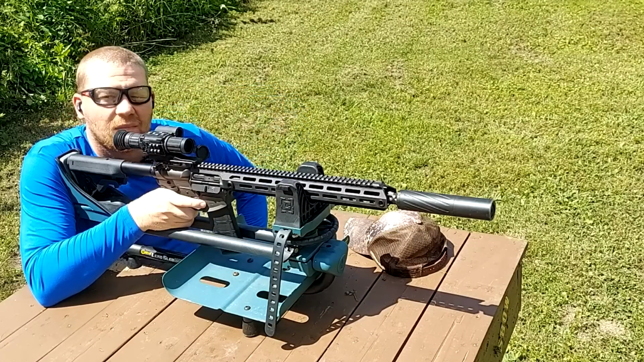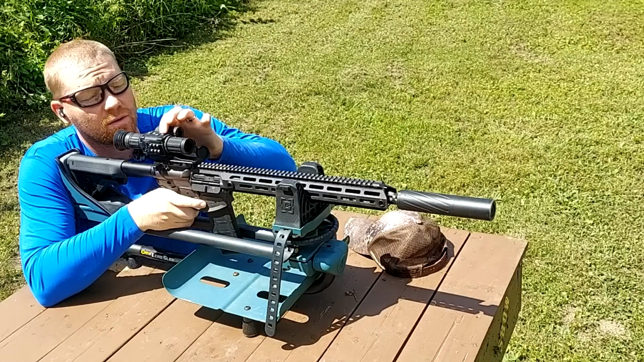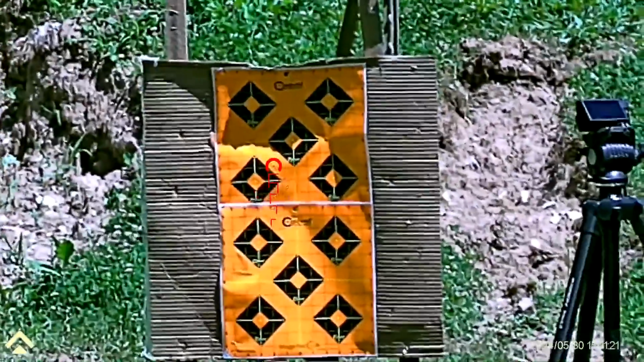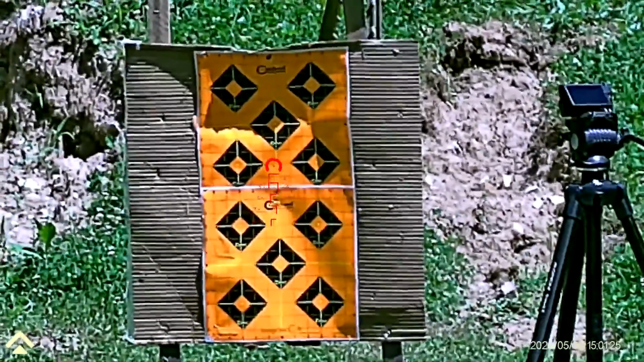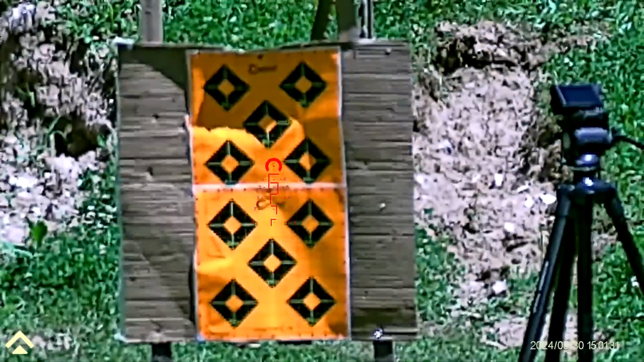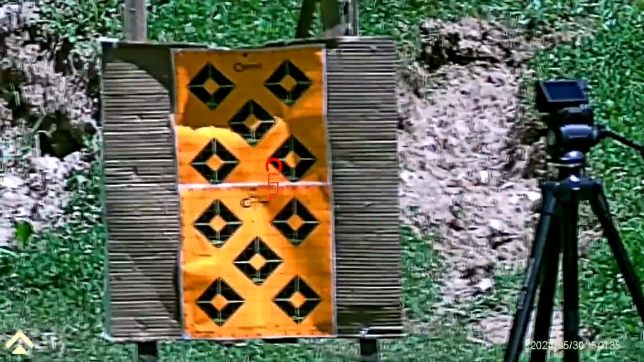Well, I should have had that recording. So let's go ahead and record. So now we're recording. I got it on 20 power zoom. Let me just show you what the focus knob does. So there you see this here on the front. Fine tune it to where you can see what you're doing.